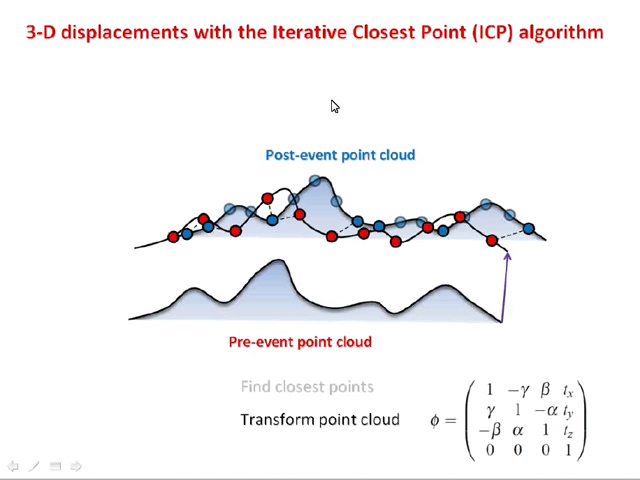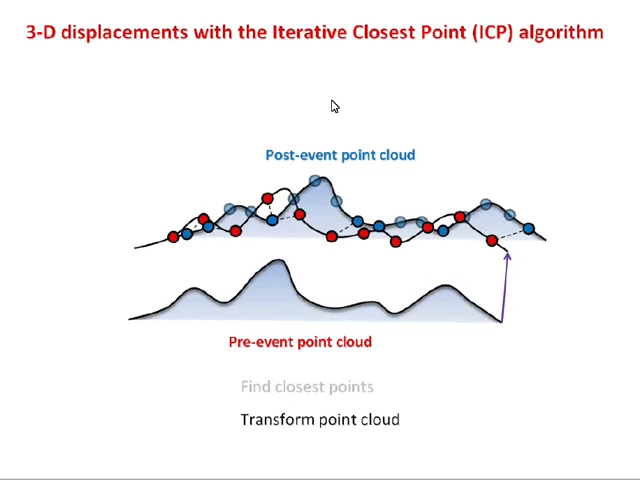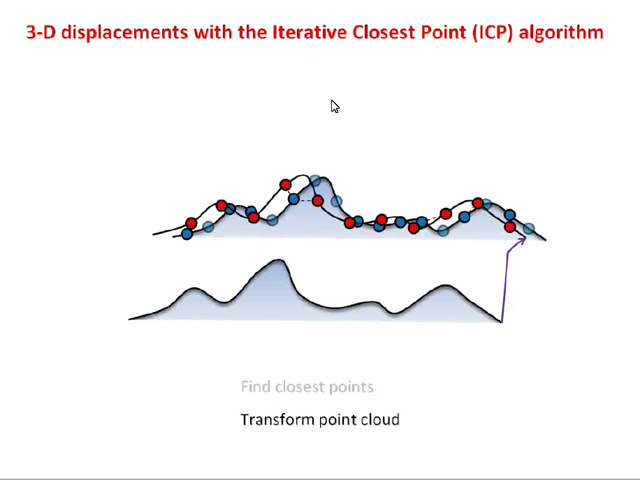And then the iterative part is that we iterate. You can see this first match is not particularly good. We haven't dragged the topography into its correct position. But if you find new closest points and repeat, and then repeat again and again and again, the topography is actually dragged into position. So now the pre-earthquake point cloud is overlying the post-earthquake point cloud.